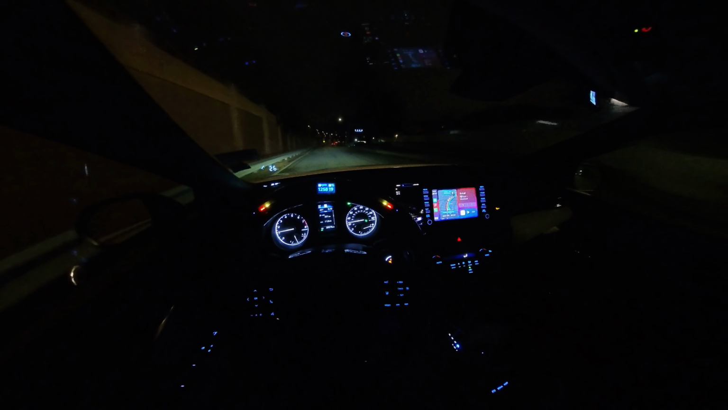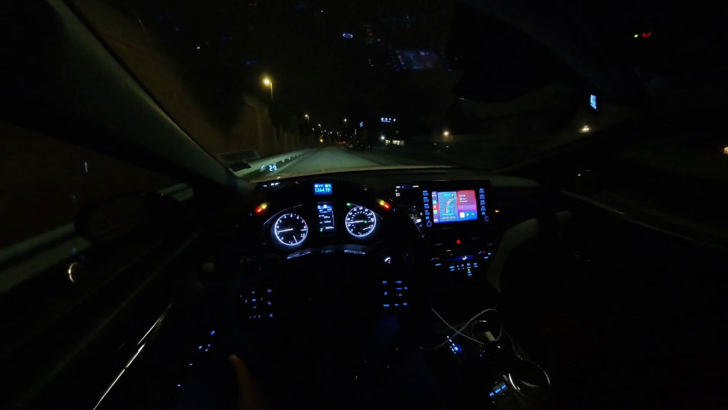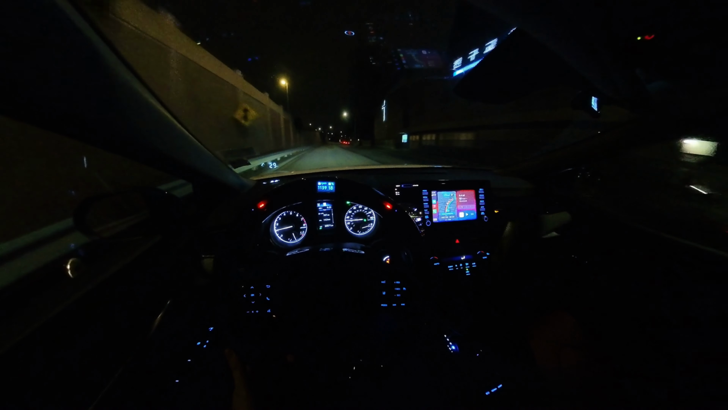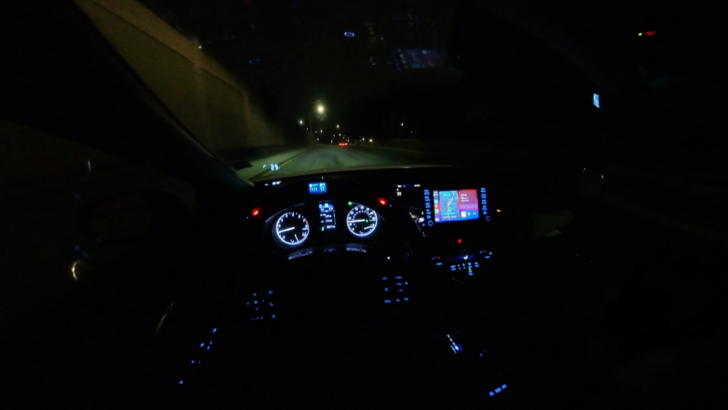But yeah, we are on a stage 2 more aggressive tune with pops and bangs. If you guys saw my last 2 videos, then you know this car pops, blah blah blah, burbles. And don't think this is something crazy like a Beamer or whatever, because it definitely does not sound like one, and the pops on this thing definitely do not sound like a Beamer.